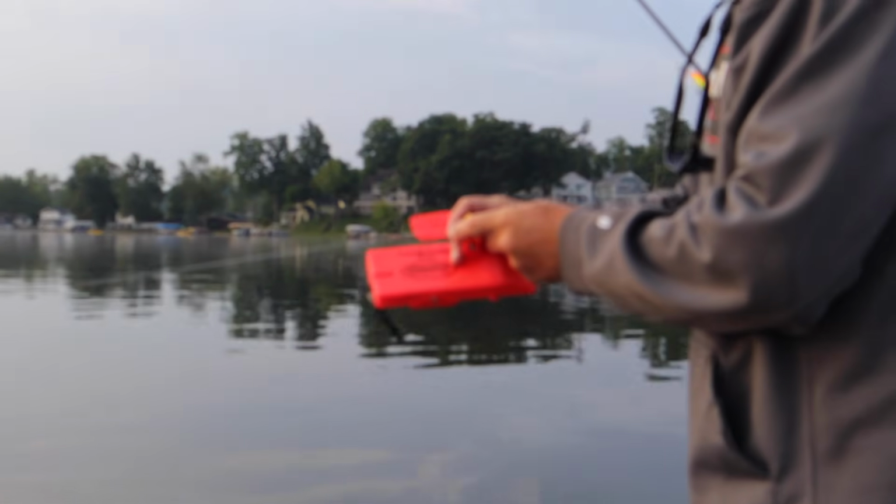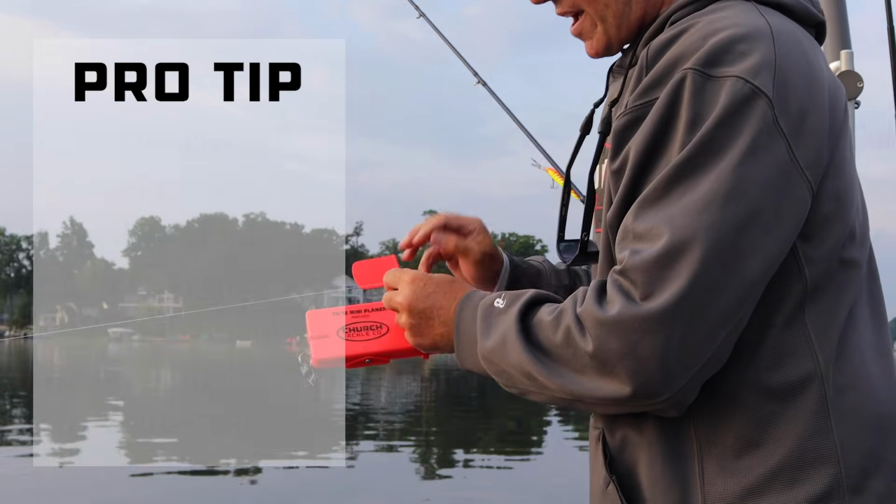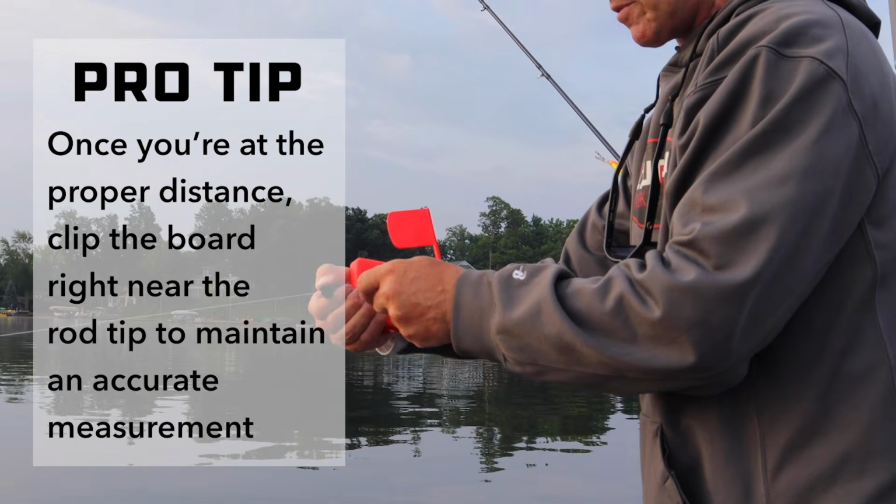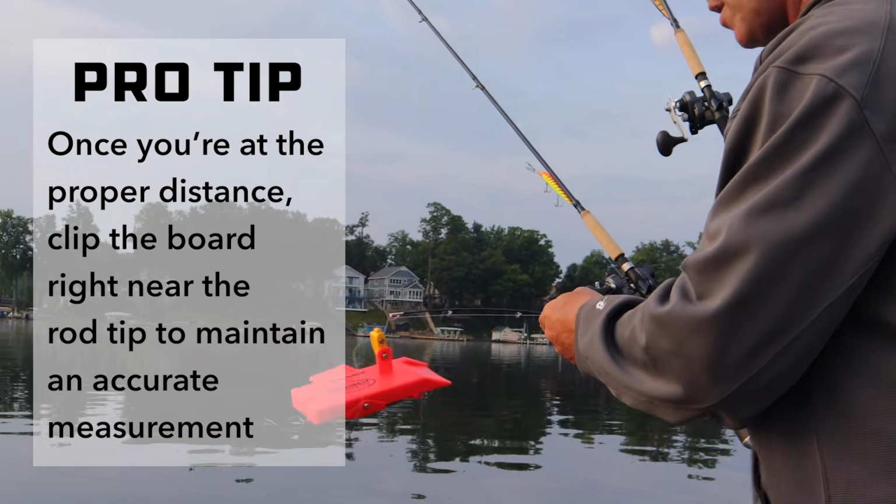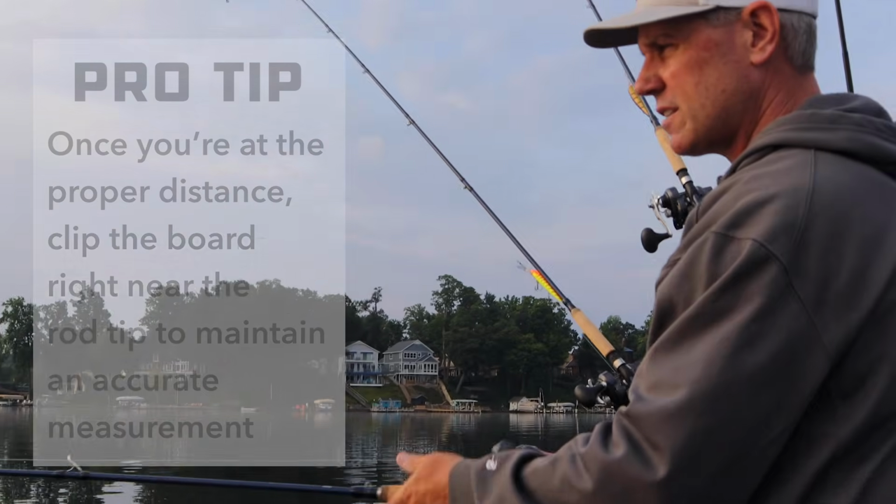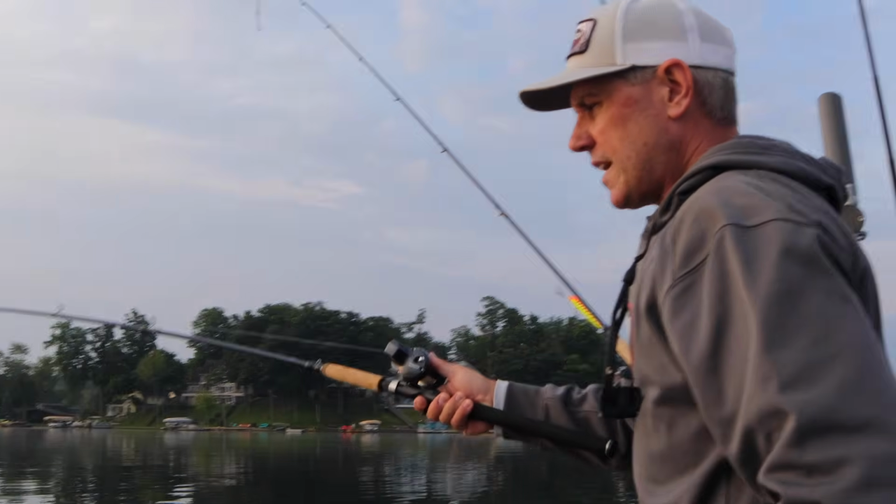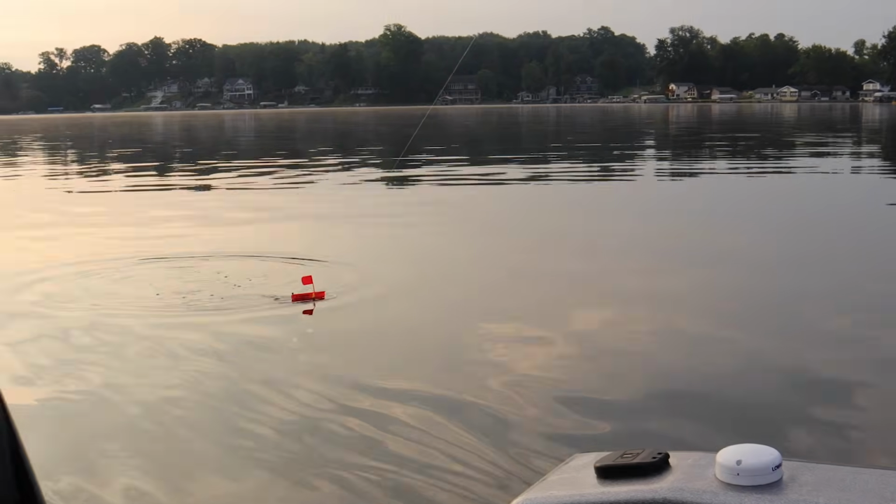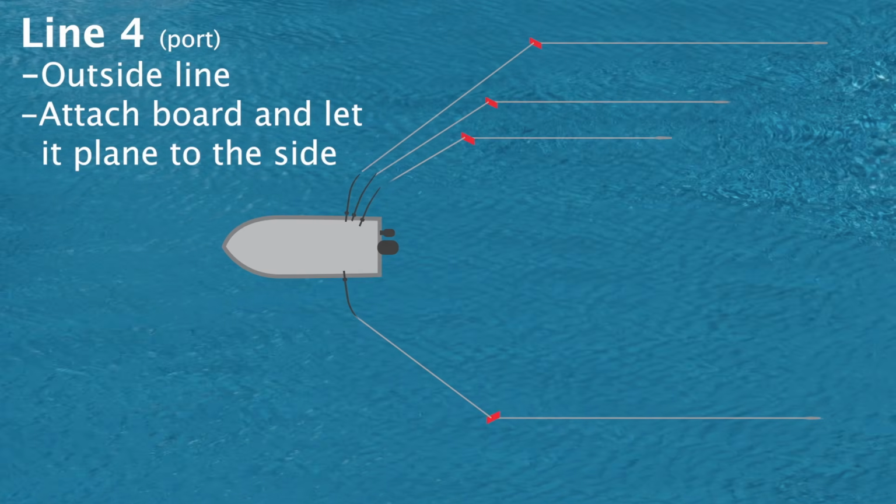And clip your board on. I clip it right at the tip because that's 50 feet. If you're 2 feet down from the tip, that's 52. So try to get it kind of close to the tip, so you know you're at your 50 feet for your lead. I get them away from the boat just a little bit. It makes them pull out easier and makes them stand up really good right from the start.